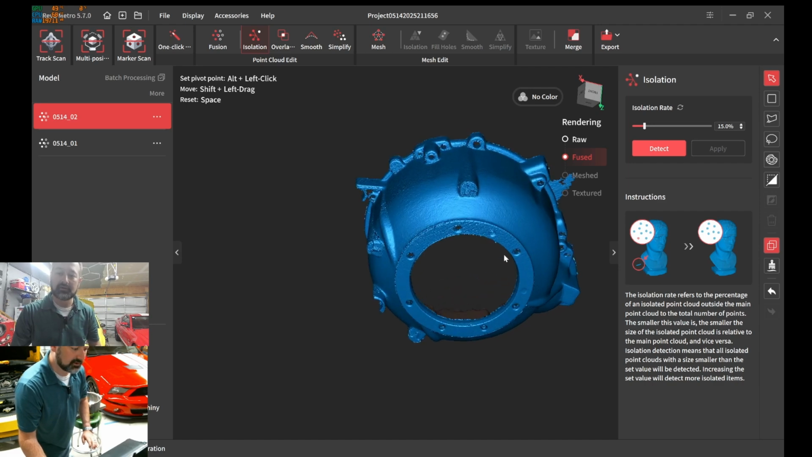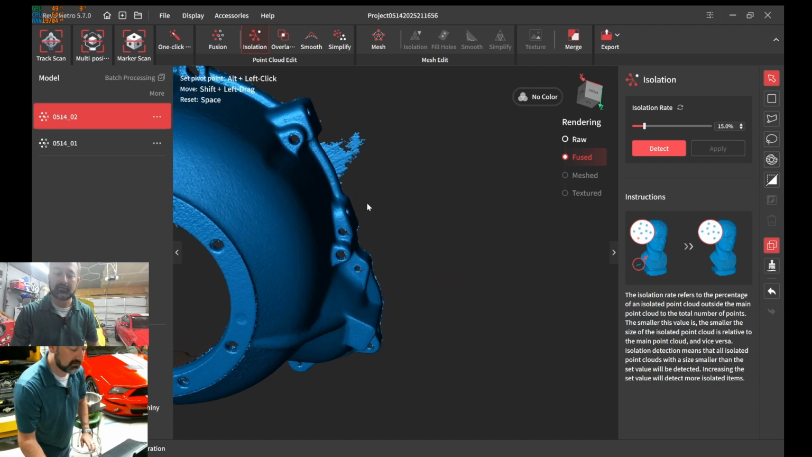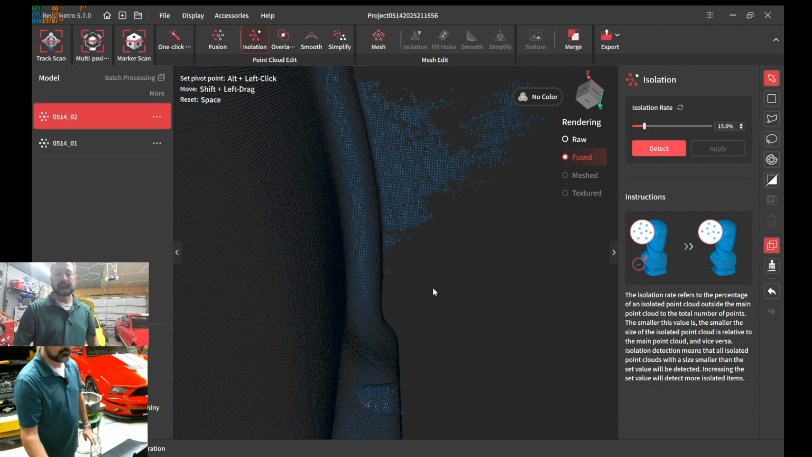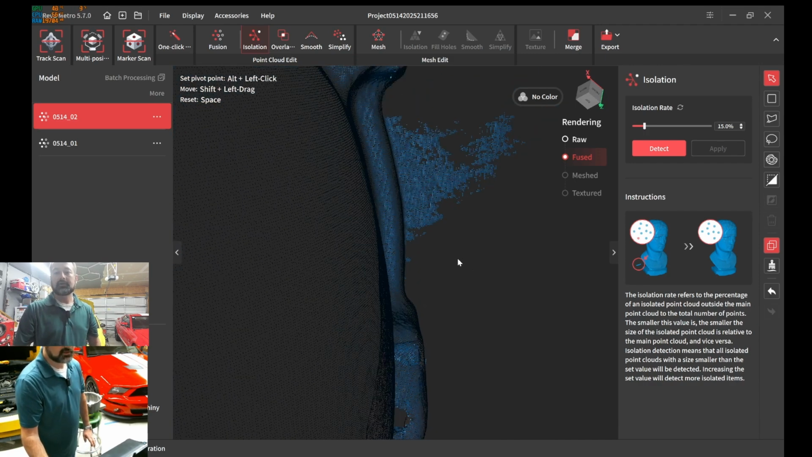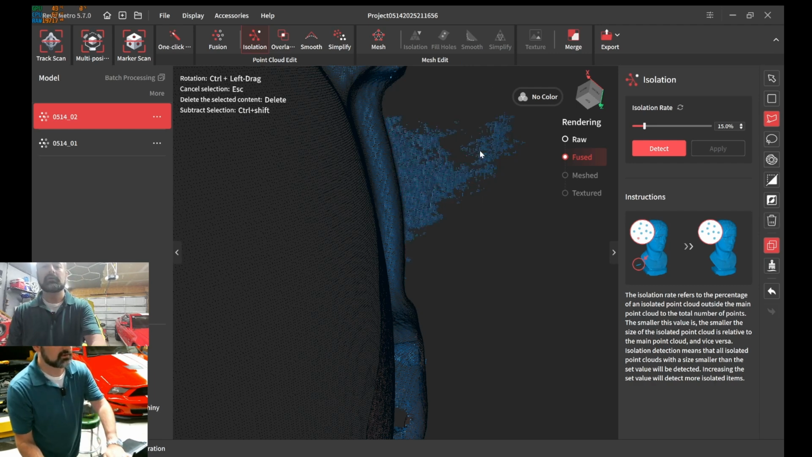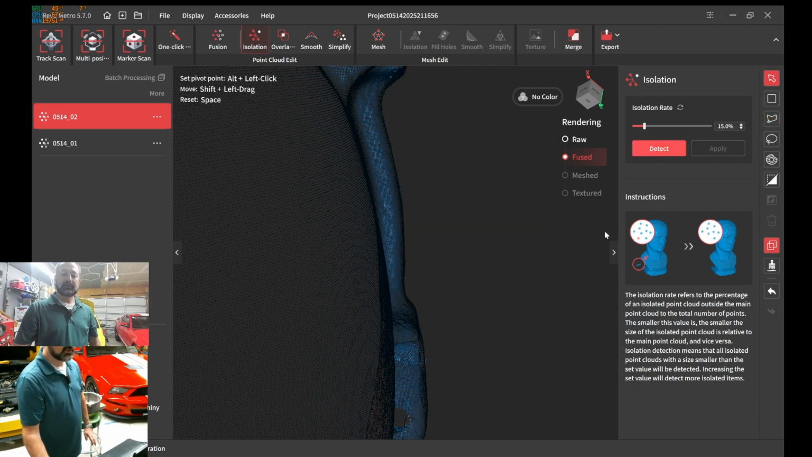That's one side of the wood. Now let's go over here. Okay, let's try to get the big chunk out of the way. Okay, delete that. I'll do isolation again.